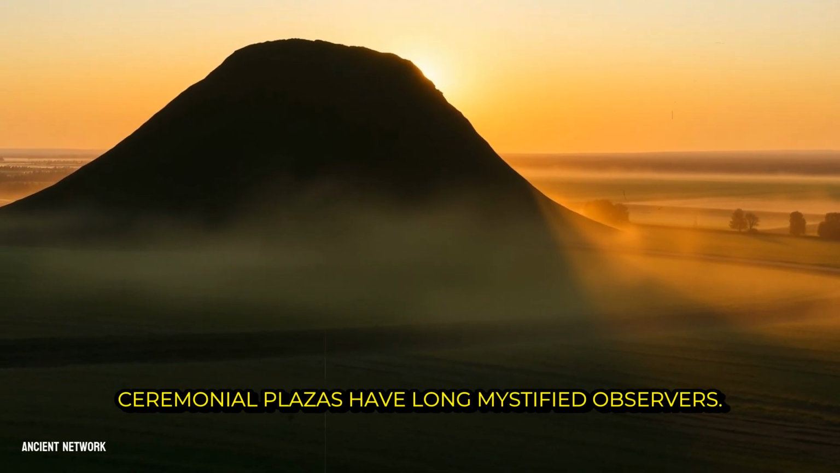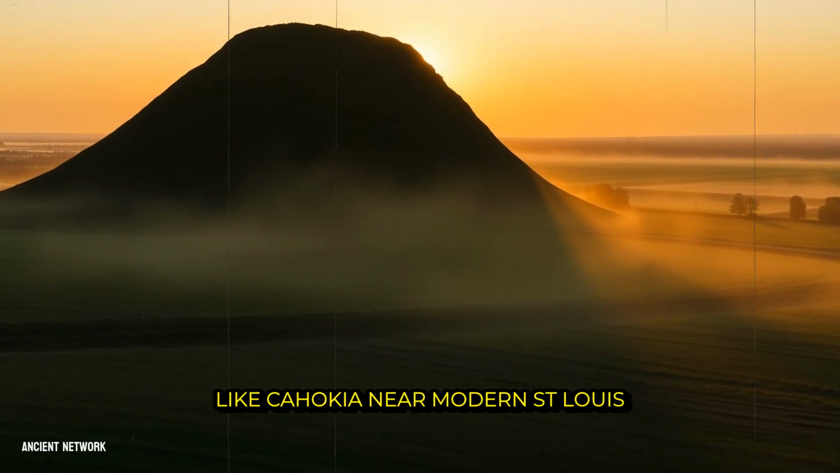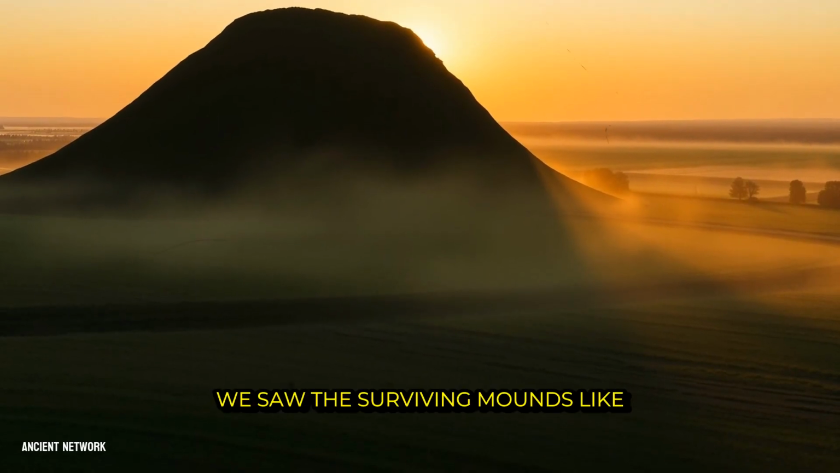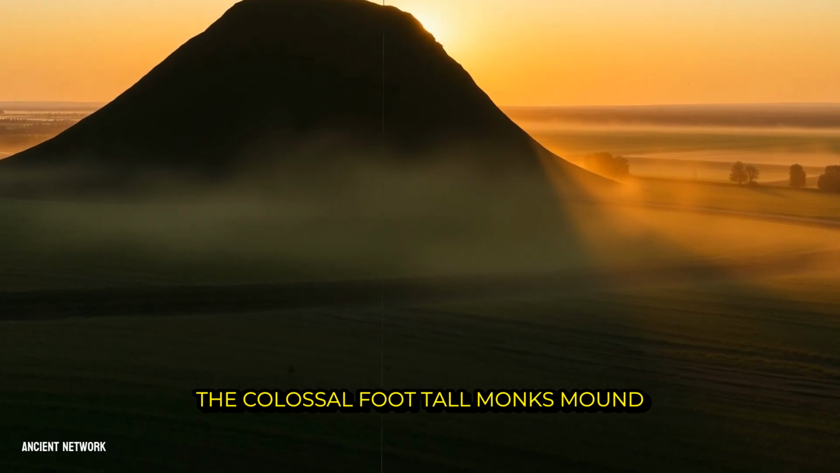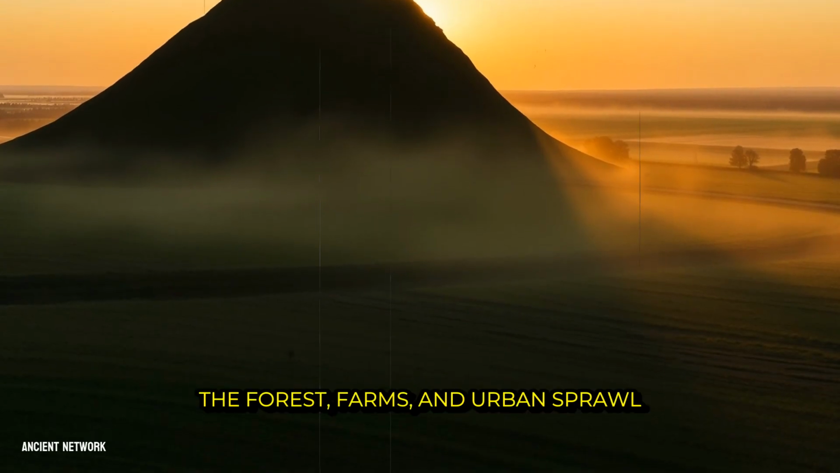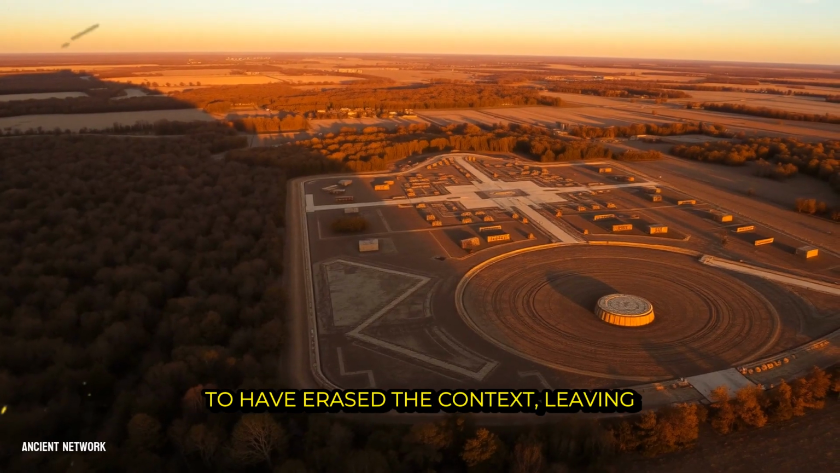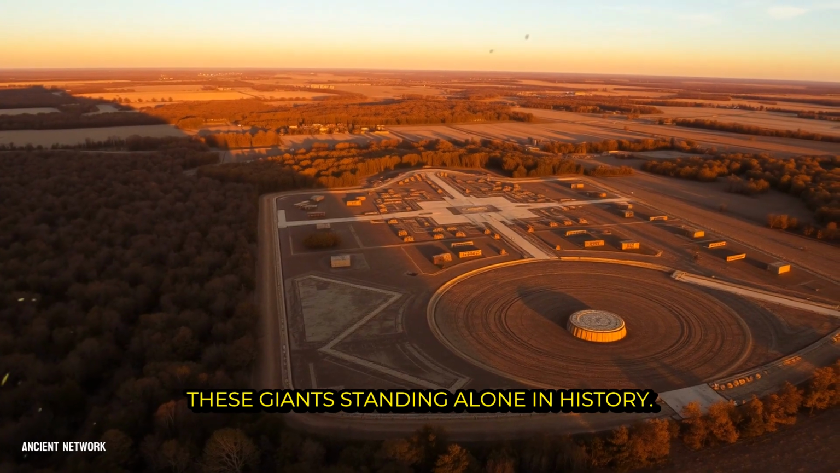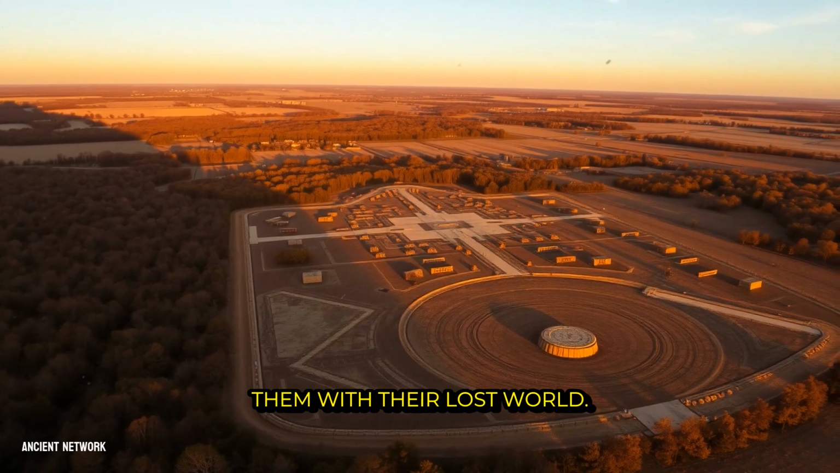have long mystified observers. For generations, our understanding of places like Cahokia, near modern St. Louis, was fragmentary. We saw the surviving mounds, like the colossal 100-foot-tall Monk's Mound, as impressive but isolated monuments. The forest, farms, and urban sprawl that grew over these landscapes seemed to have erased the context, leaving these giants standing alone in history. Airborne laser scanning is now reuniting them with their lost world.